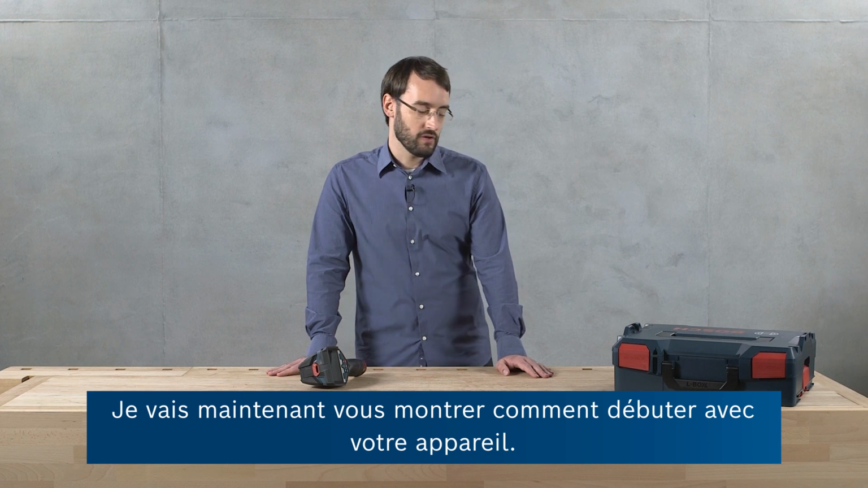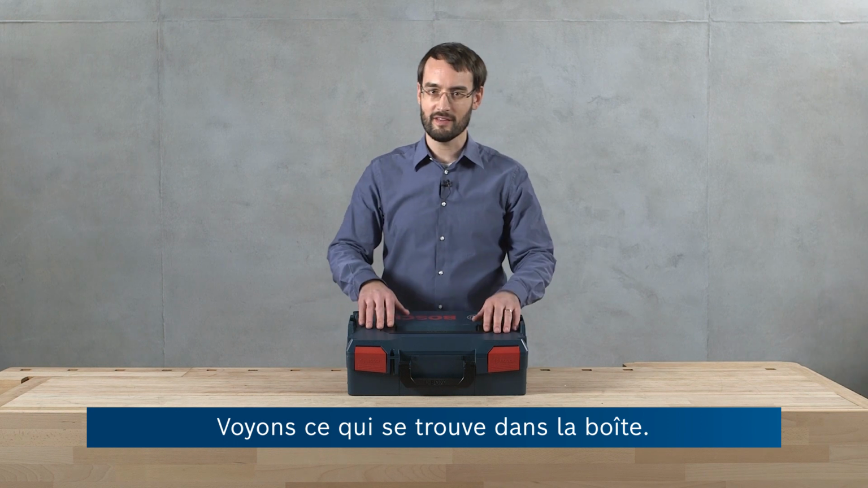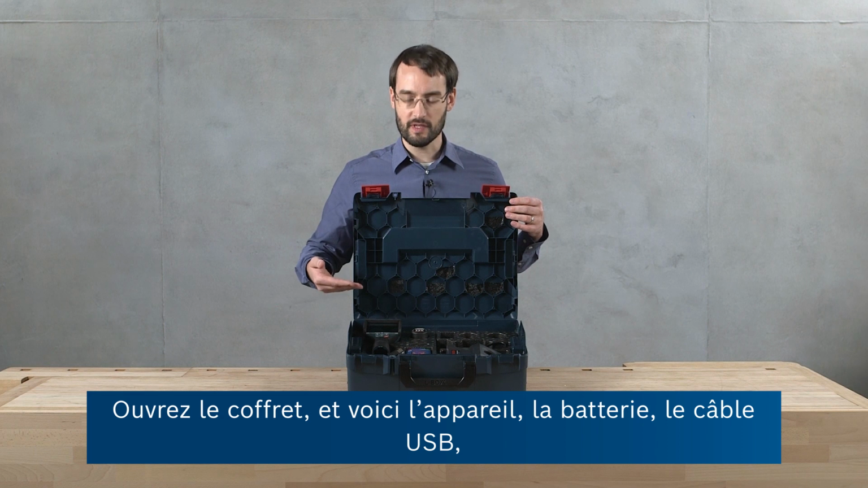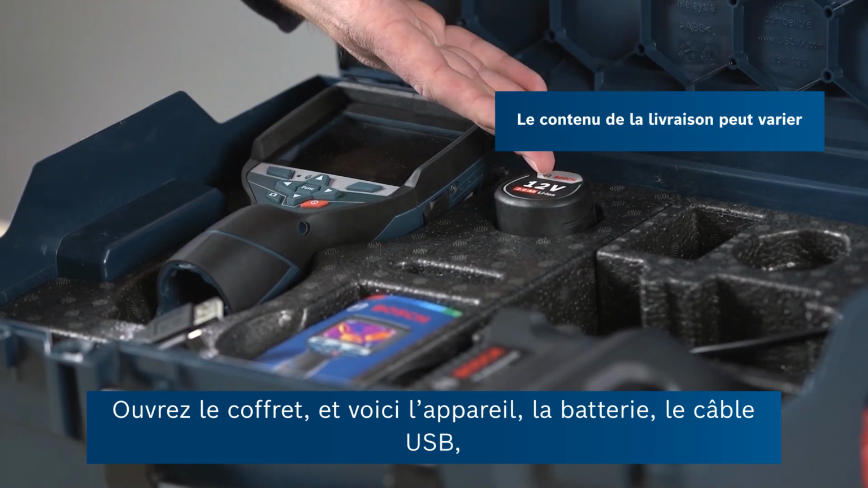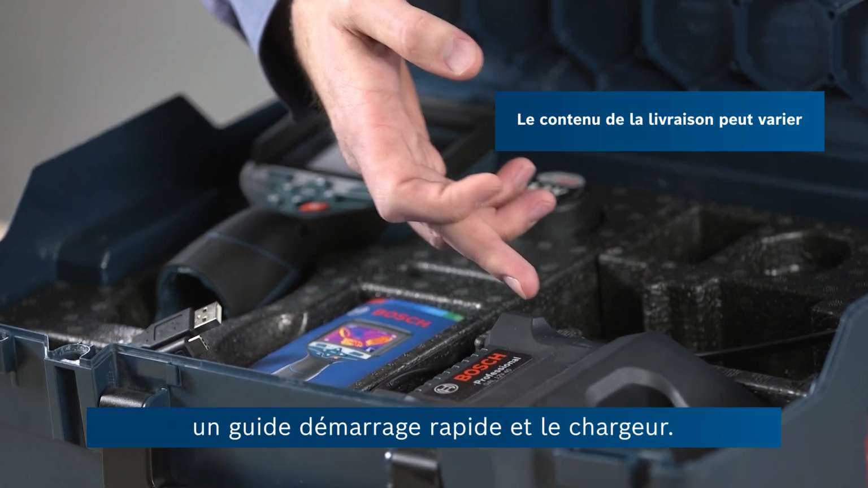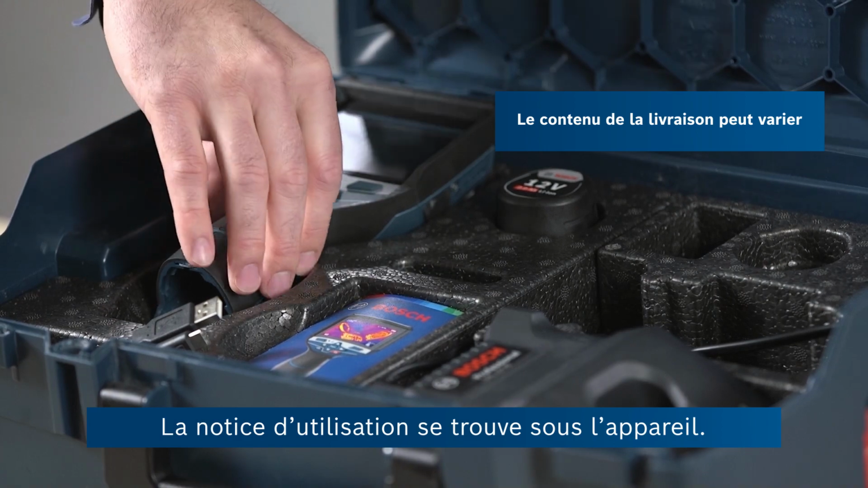And now I'm going to show you how to get started with your tool. Now let's take a look inside the box. We'll open the case and then we see here the tool, the battery pack, and then a USB cable, a quick start guide, and the charger. The operating instructions are underneath the tool.